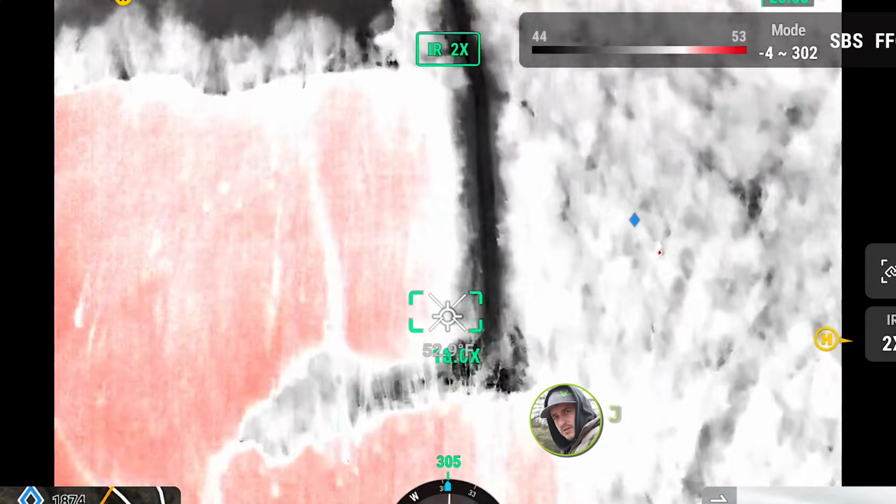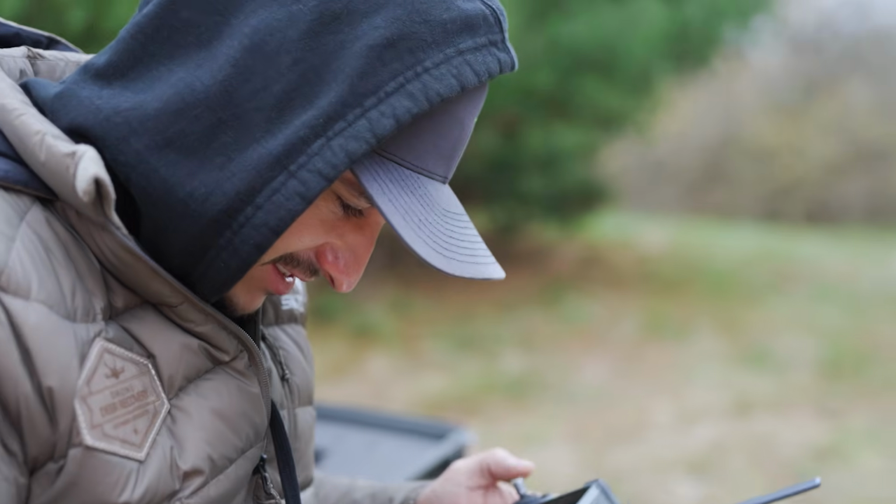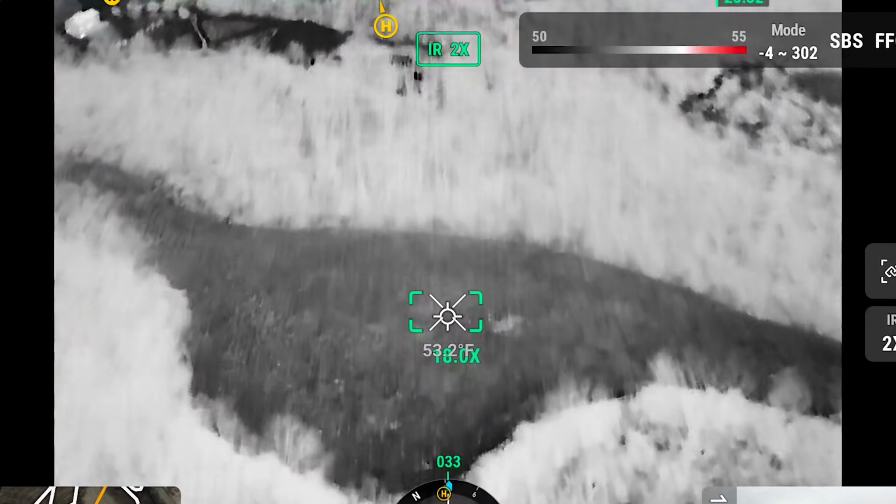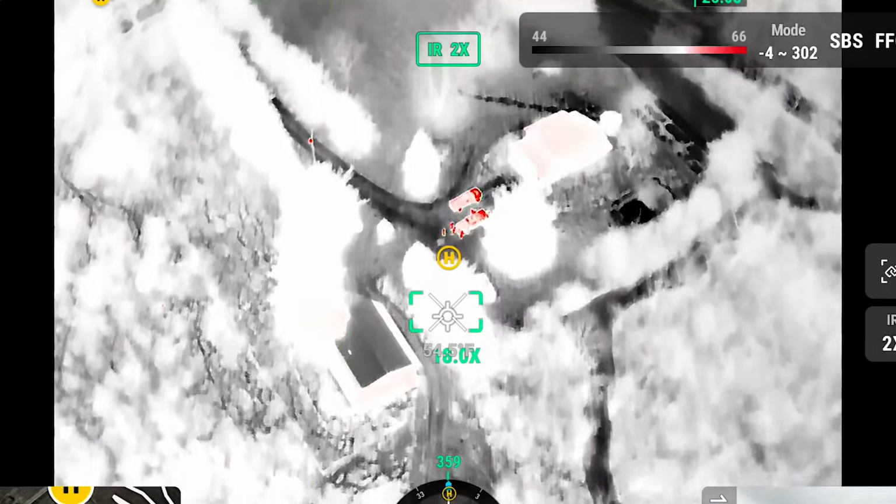For those doe tracks, I don't know. That's a pretty big area. Giving up? I guess. I don't like to, but I don't think he's dead. I think if he would have been dead, we would have found him, and that's all you can do. And it just makes sense, after hitting him, you got to do a little bit of something to make sure that he's not just laying out there easily.